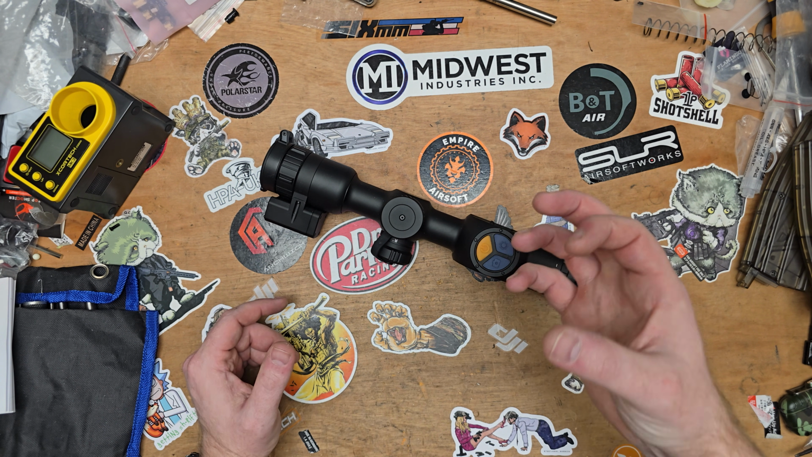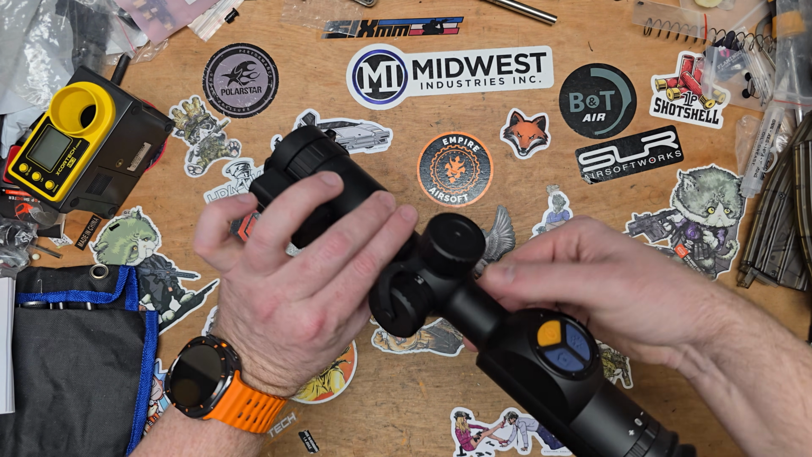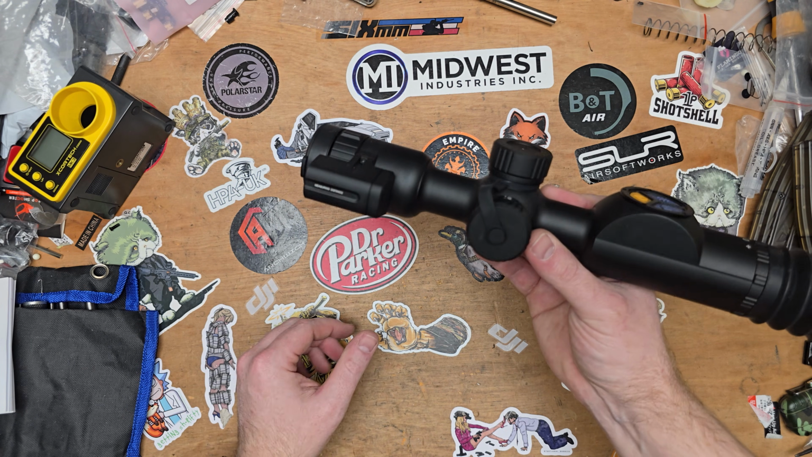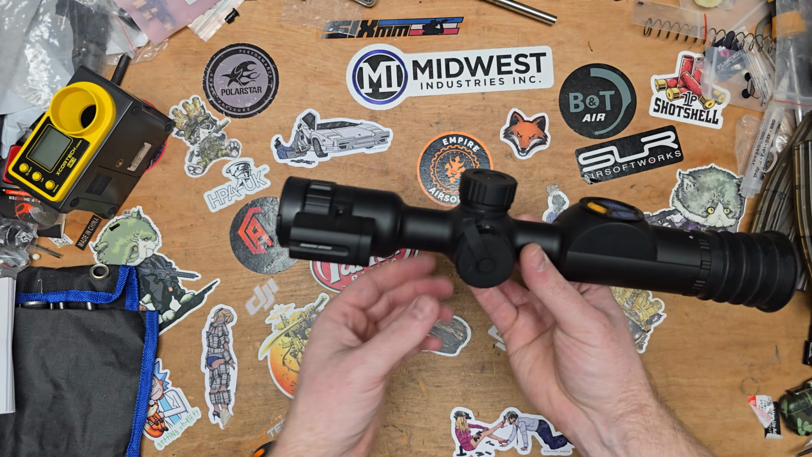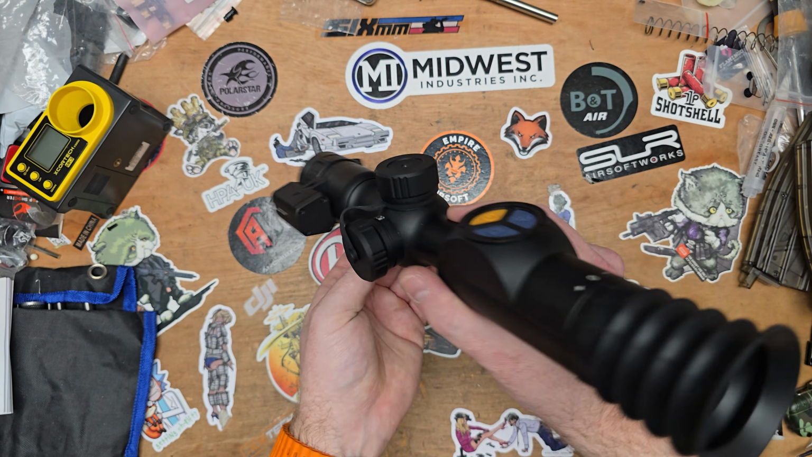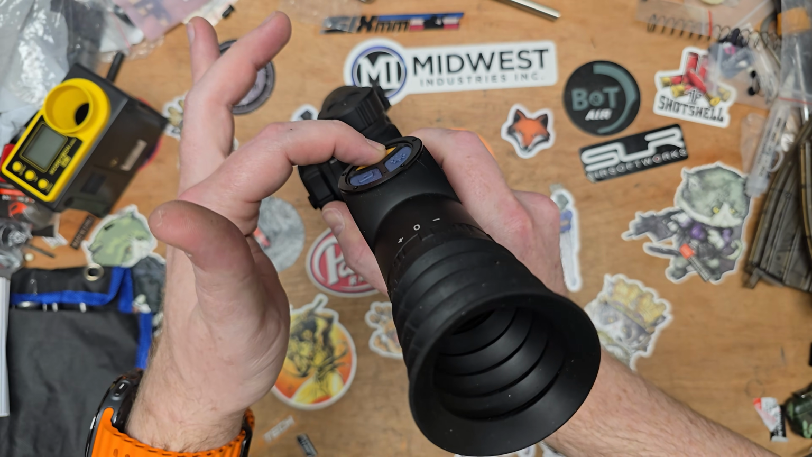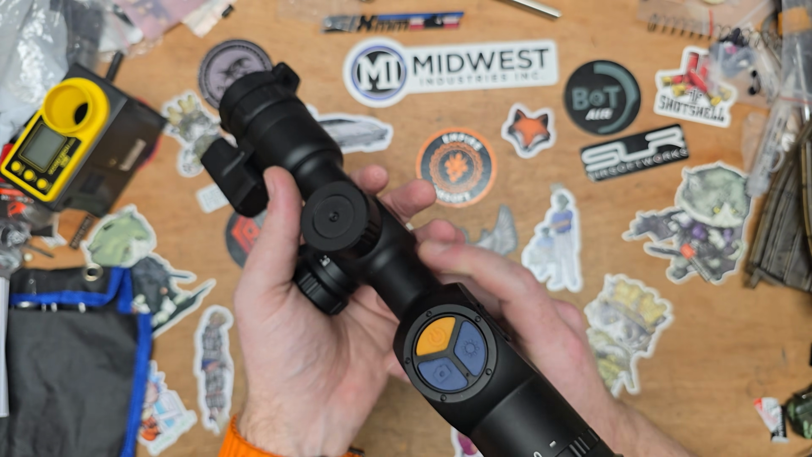You can spot people hidden in bushes if you're looking for those ghillie guys that you really can't see unless they're using some sophisticated ghillie stuff which blocks IR, or blocks thermal, sorry, which most people aren't going to have that type of technology. This will pick them up, so it will stay on. So it's very easy. You hold the power button down and it will turn on and it will turn off.